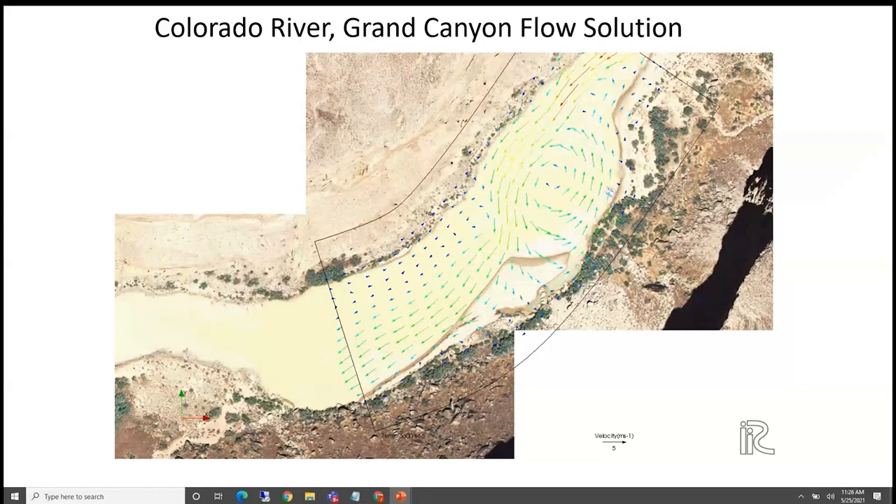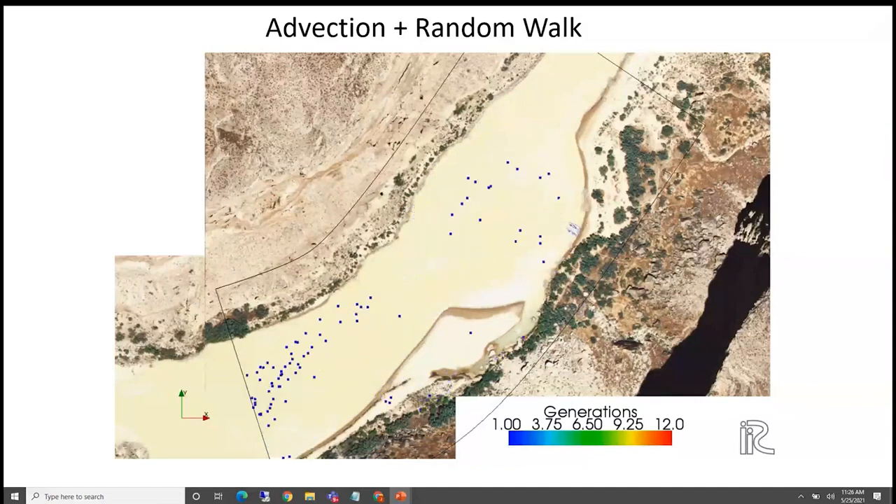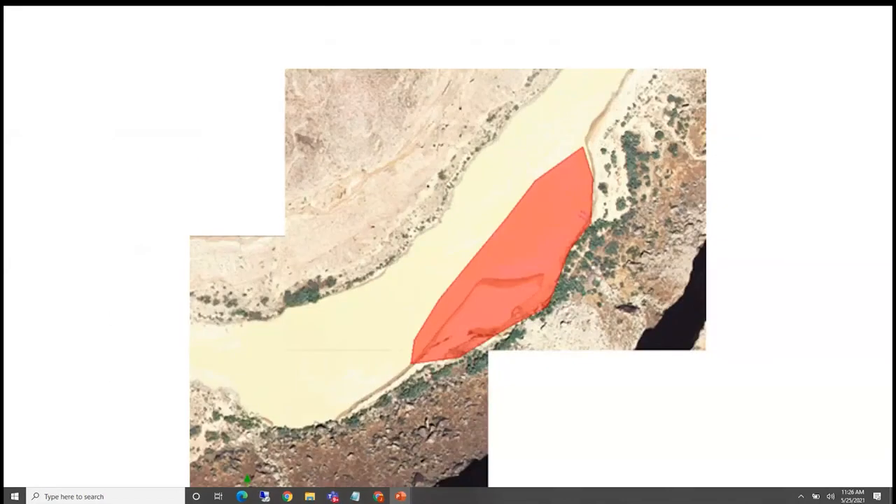So here's just a simple flow calculation for an eddy in the Grand Canyon. And if we do a particle tracking simulation, you can see most of the particles go downstream. A few get into the eddy. Eddies aren't actually very well connected to the main flow, so a few get in and are slowly bled out. But in this case, and in many other cases, we're specifically interested in what's going on in these relatively low velocity trapping zones. And having 4 particles isn't really good enough to give us any spatial information.